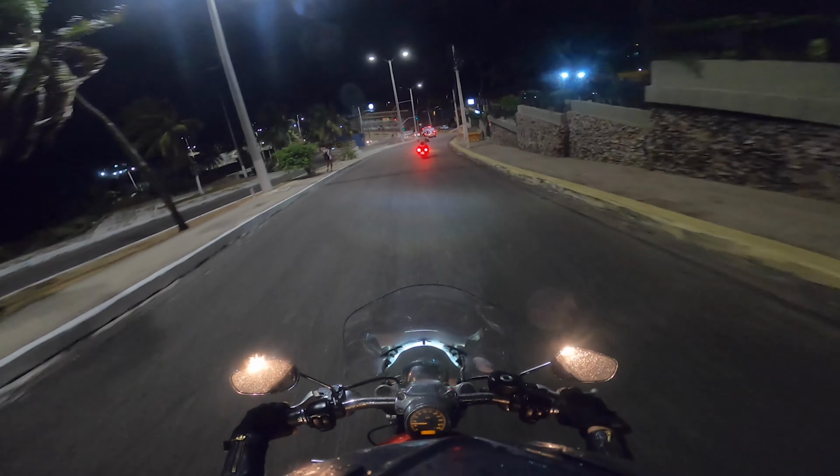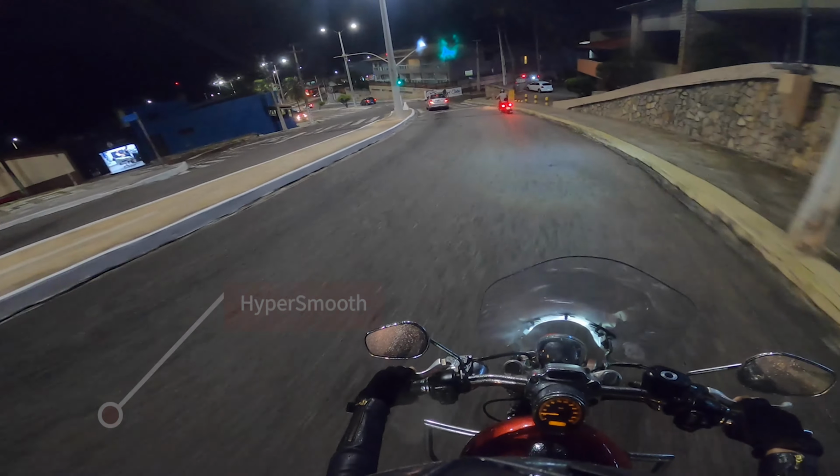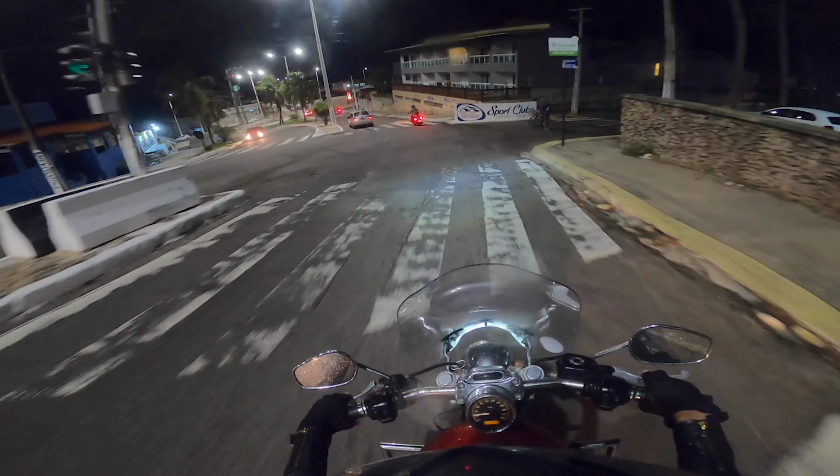One of the best improvements of the GoPro Hero 8, as we can see, is a steady image thanks to the HyperSmooth image software.